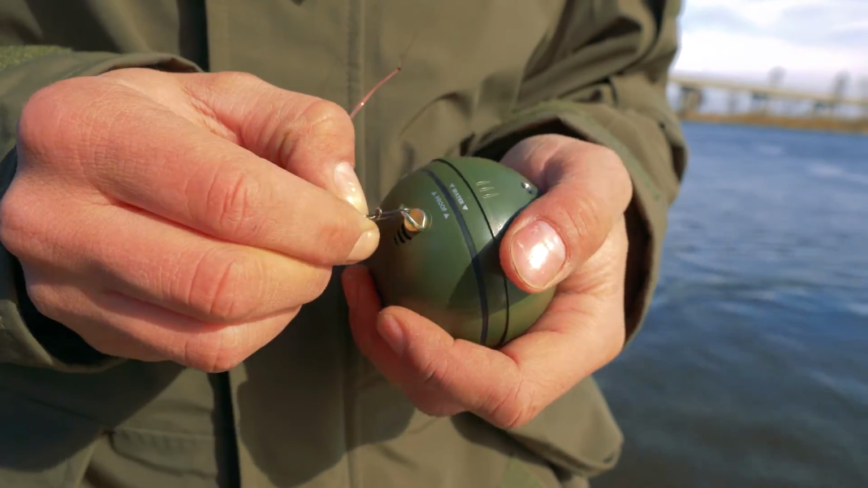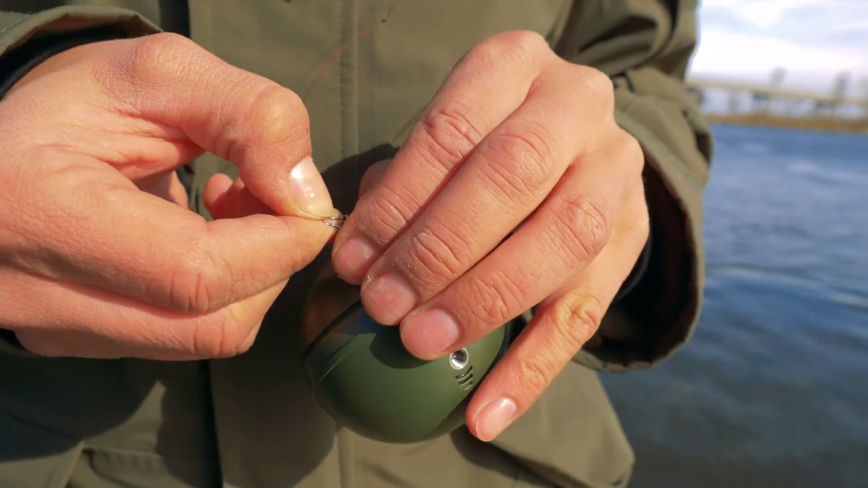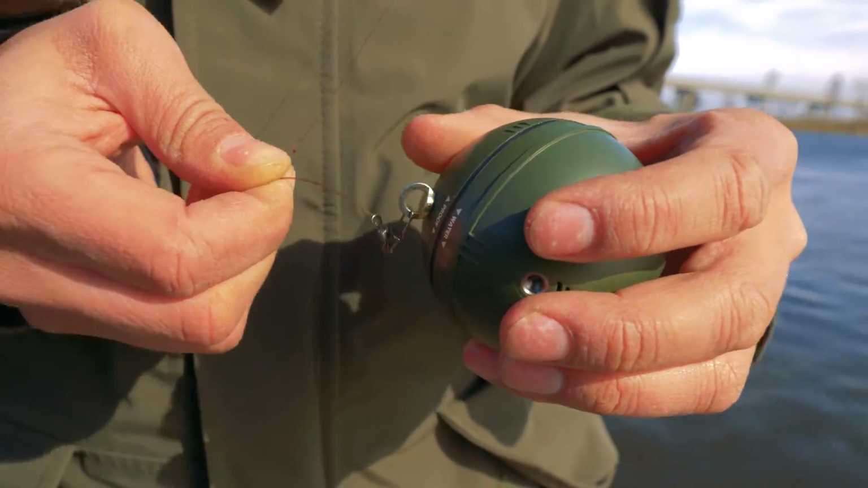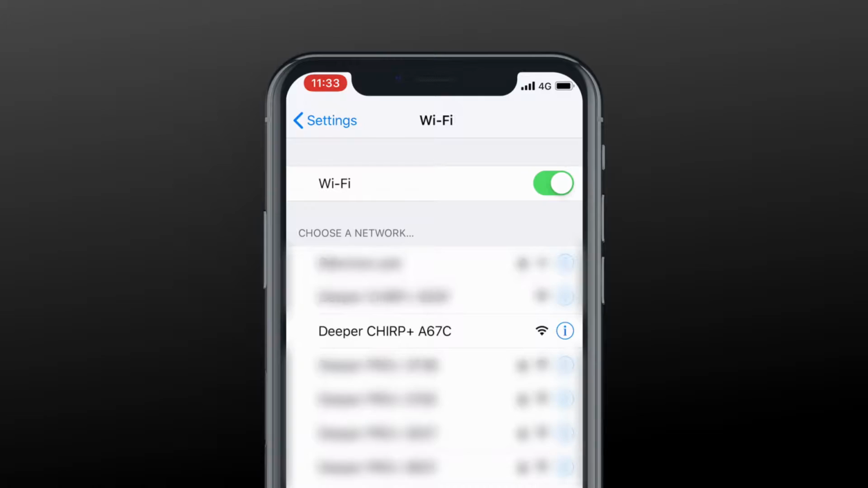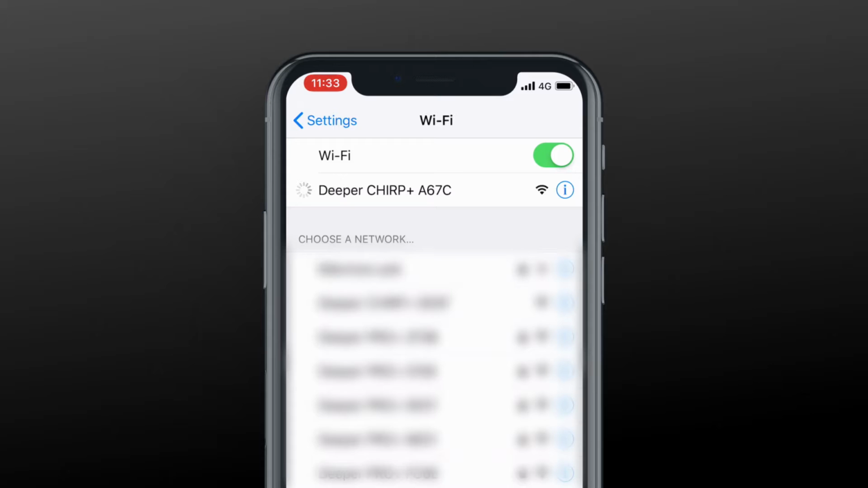Now that you have chosen the right attachment bolt, tie it to your line. We recommend using attachment clips. Lower the Deeper sonar into the water. Go to your connectivity settings. Find Deeper in the list of available connections and connect to it.